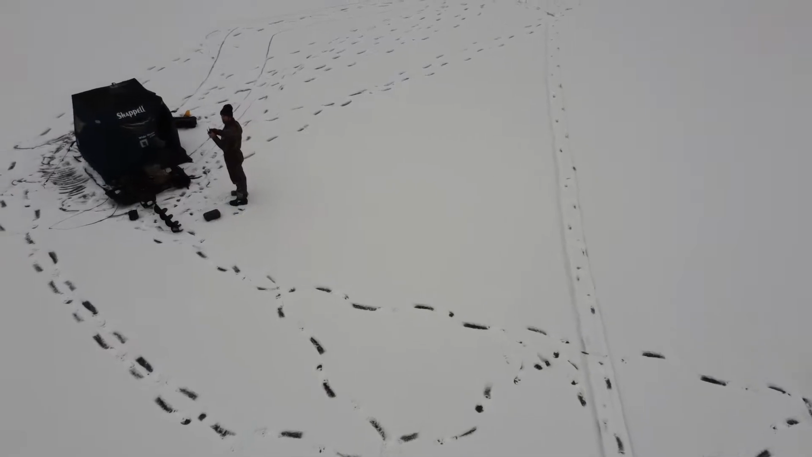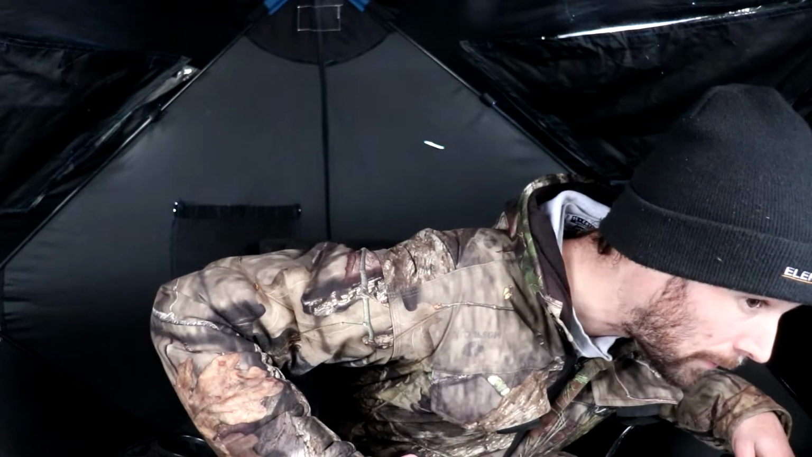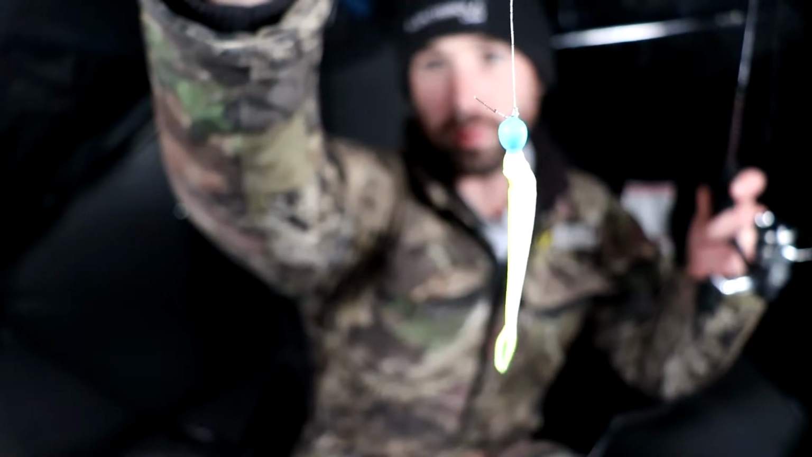Okay, so I've been marking fish basically all morning, but they're just not committing to my little chartreuse minnow I have tied on. I mean, the amount of fish I've had on the screen this morning, one of them should have committed by now. At one point I swore I had 3 or 4 fish on the screen. So what I think I'm gonna do right now is reel up and take this off, this little chartreuse bait right here.